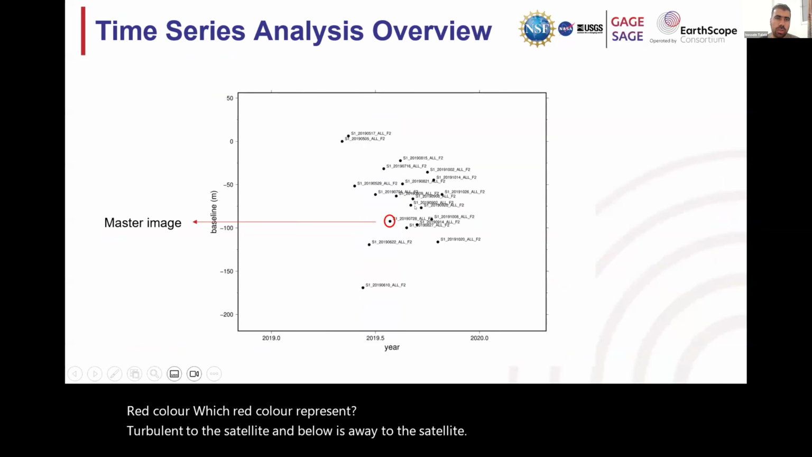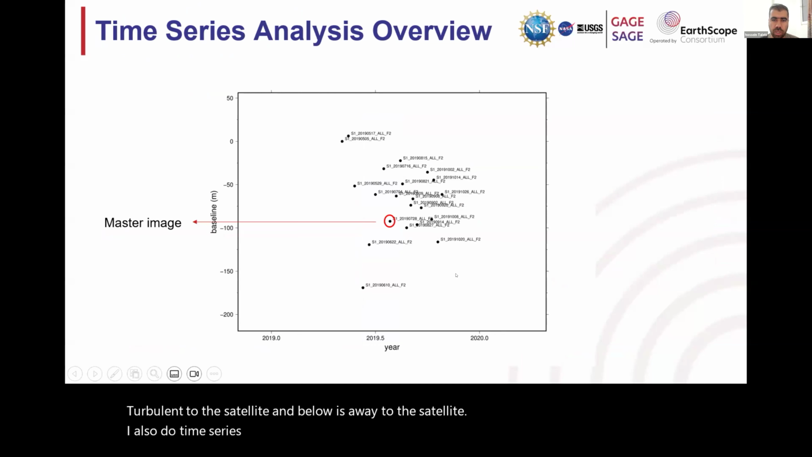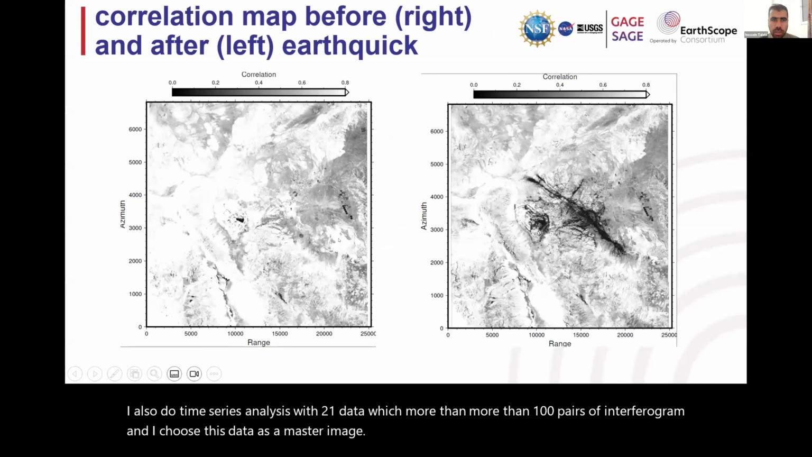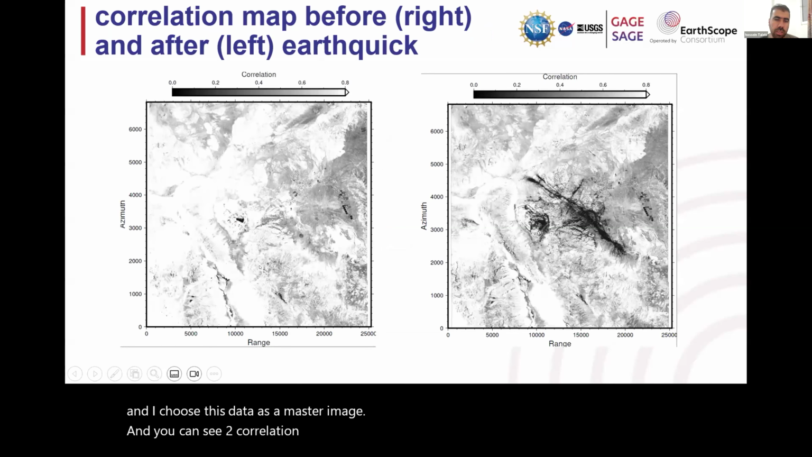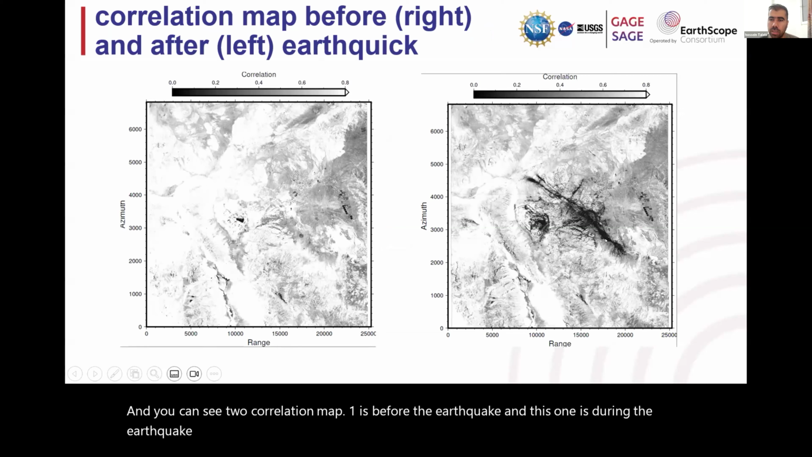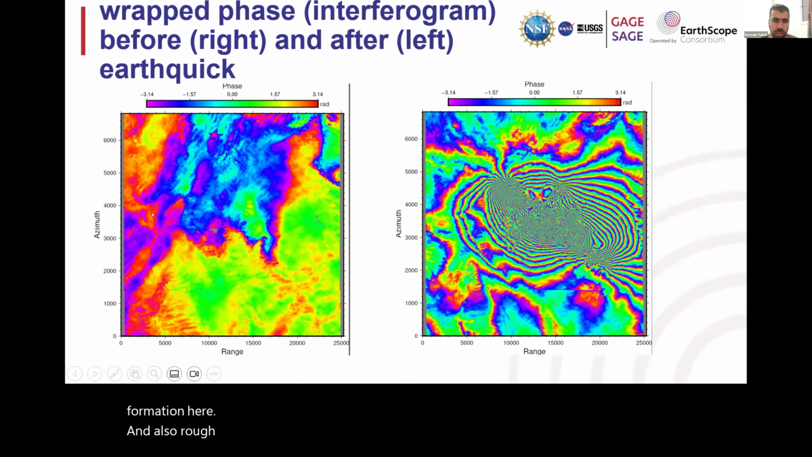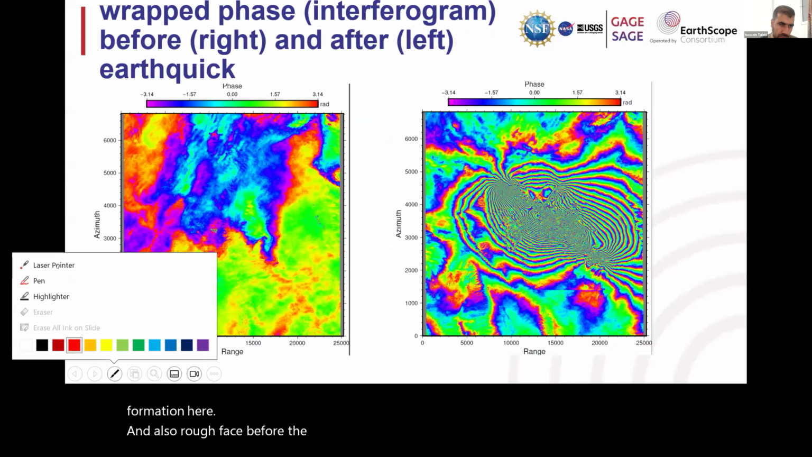I also do time series analysis with 21 data, which is more than 100 pairs of interferograms, and I choose this date as a master image. And you can see two correlation maps. One is before the earthquake, and this one is during the earthquake, and you can see here the dark area, which represents the rupture, and we have deformation here. And also rock phase before the earthquake, and also let me show it with the laser pointer.